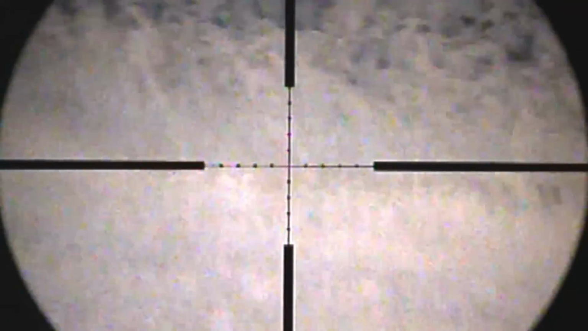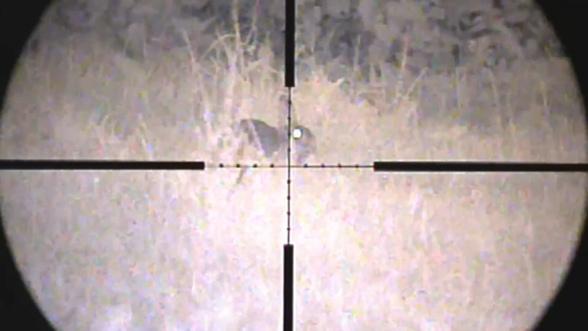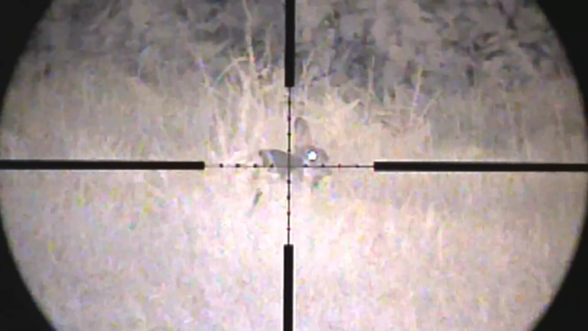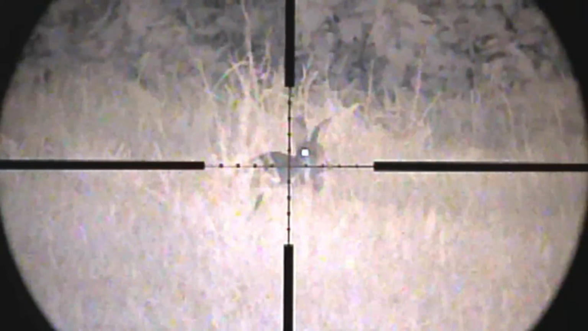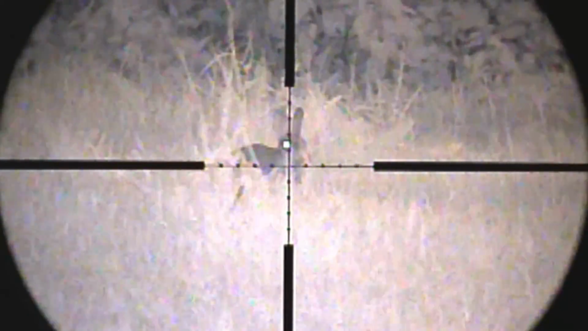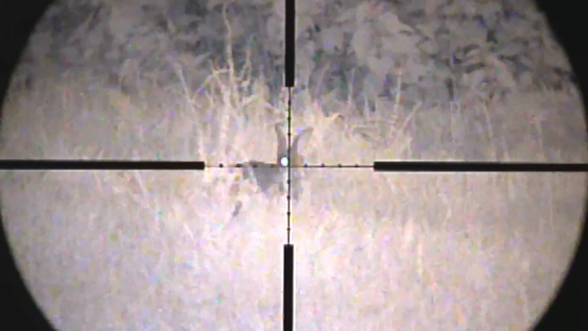Now it's properly dark, there's more rabbits starting to appear. The laser's on the right hand side of the crosshairs, so it should be under 40 yards.